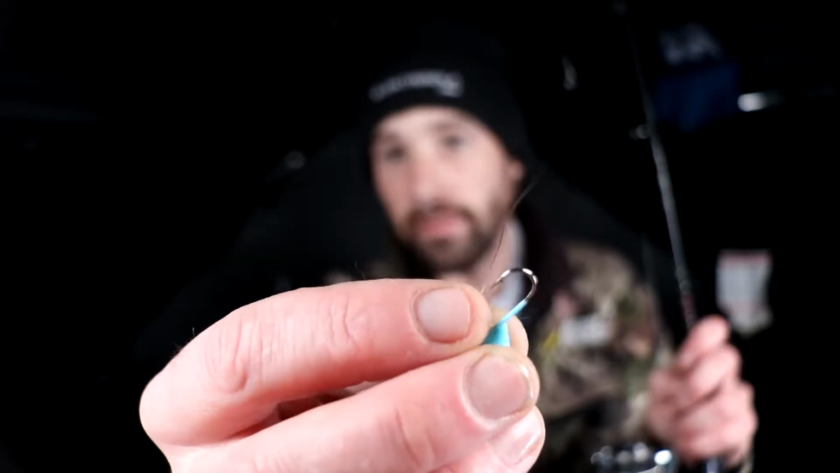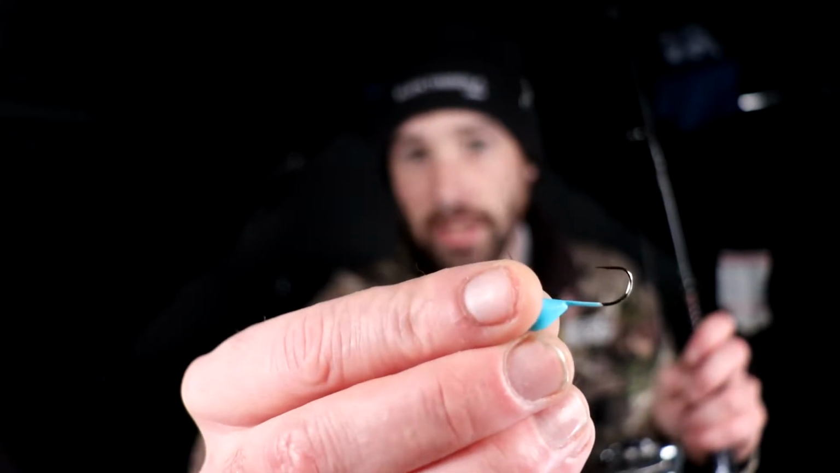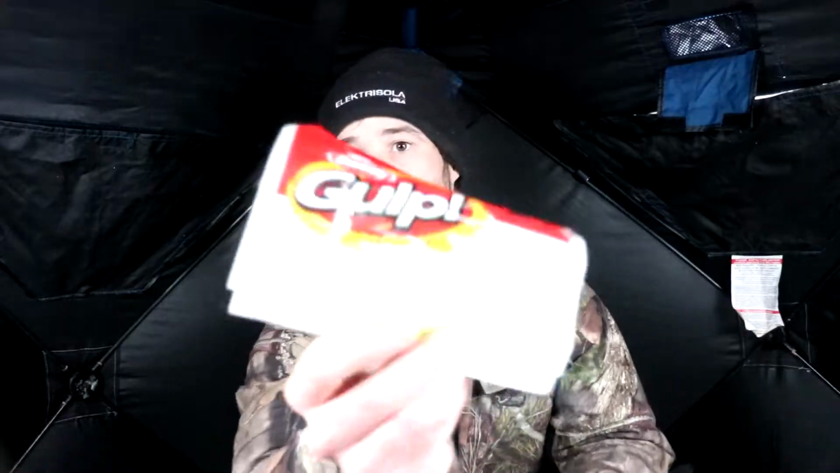If I was going for the yellow perch, the bluegill, the crappie, and stuff like that, medium power might be too stiff. You might want to go with a medium light or even a light power rod. I'm using 12-pound braid to an 8-pound fluorocarbon leader. Then I have this tiny little 16th ounce jig here. And on this I'm going to put a little Gulp minnow. This thing.